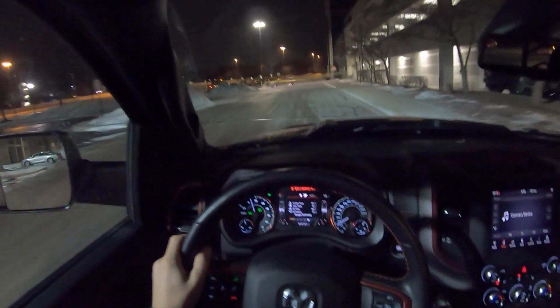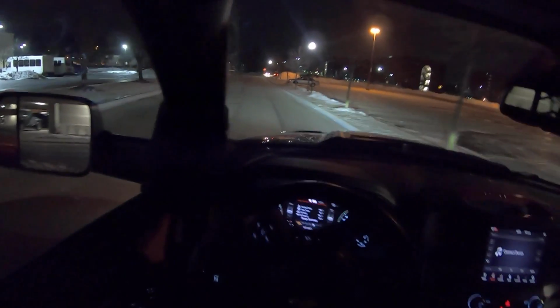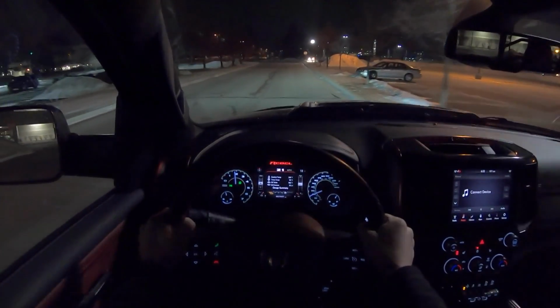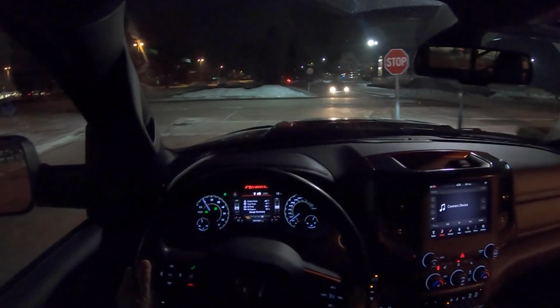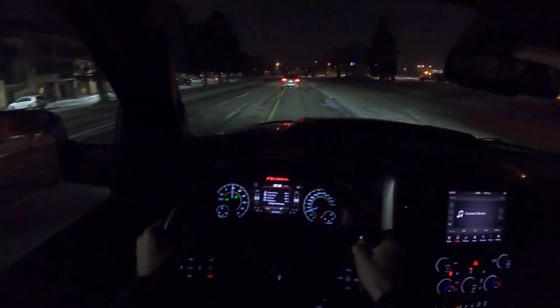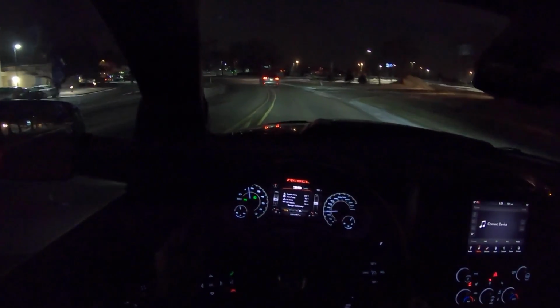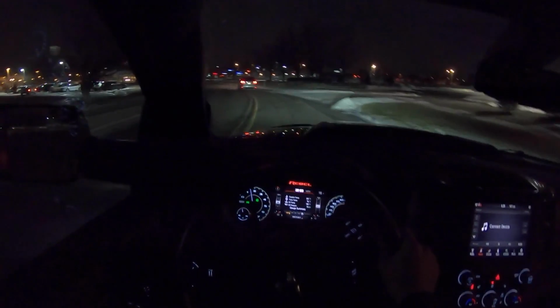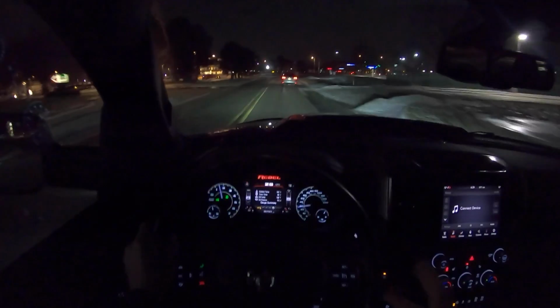Part of me can't help but feel that Ram may be missing out a little bit on making this thing just a little bit more aggressive and a little bit more Raptor-esque. I would really like to see Ram come out with maybe a louder exhaust, a more aggressive note. It doesn't have to be a Hellcat engine, but I would really like to see an SRT 392 off-road version of the Ram. You would think that this might be it, but it doesn't quite hit the mark.